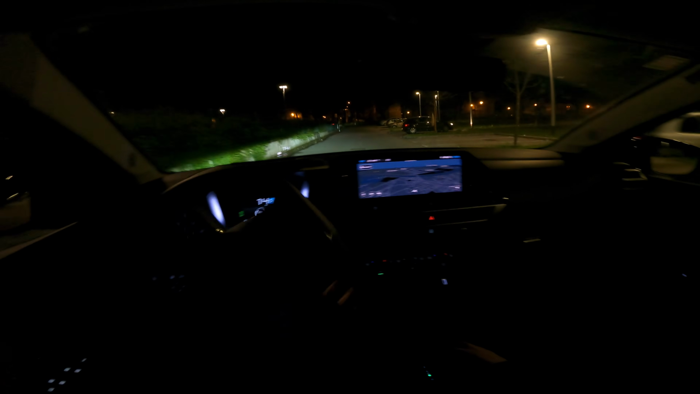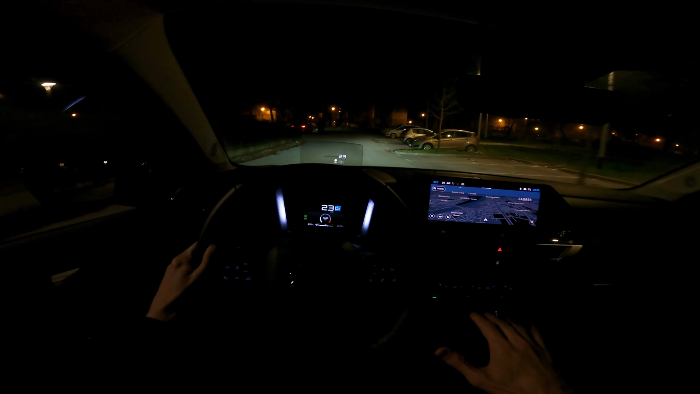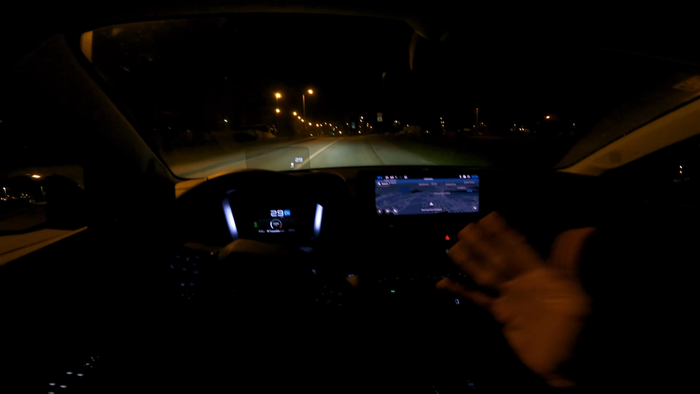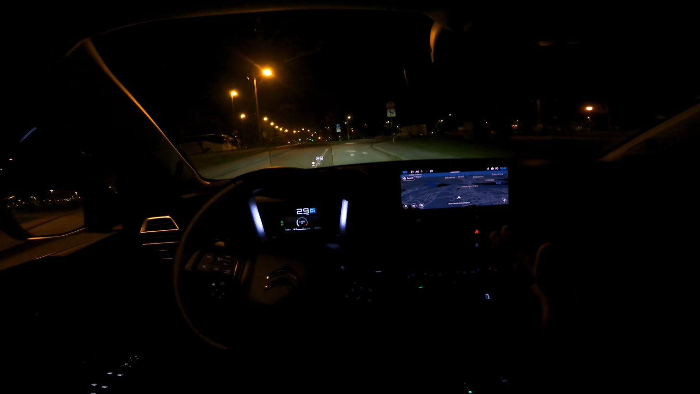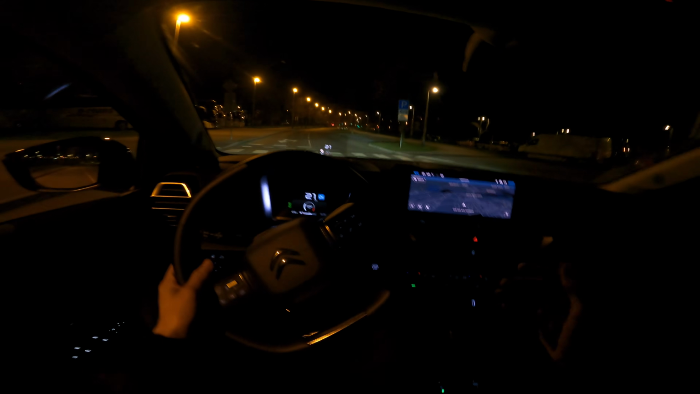If you watched the electric version and you're still here to see the petrol version, I gotta thank you. It's gonna be very similar, because only the powertrain is different, but all the good stuff and the bad stuff, I mean, there's not really bad stuff, but all the pros and cons are here. It's the same car.